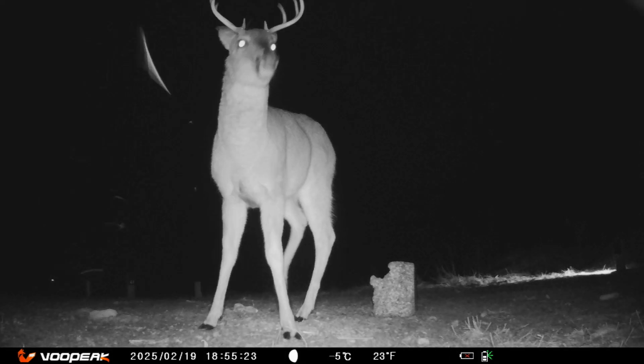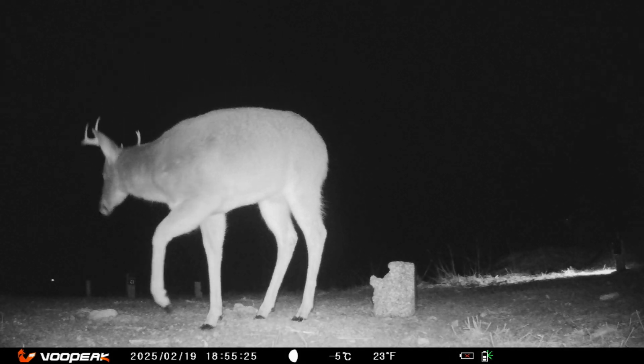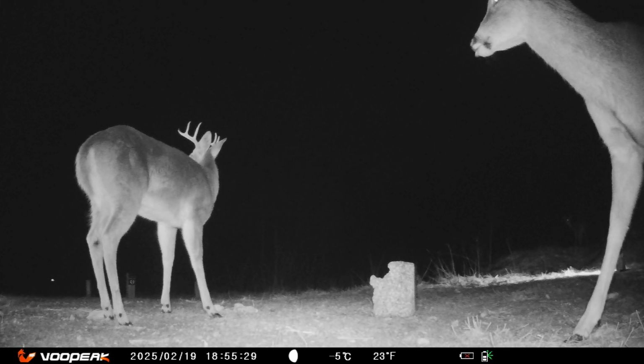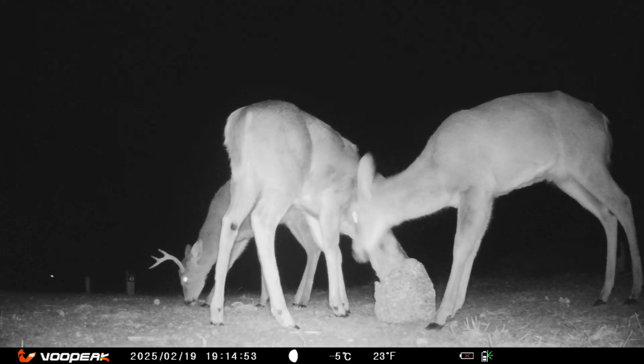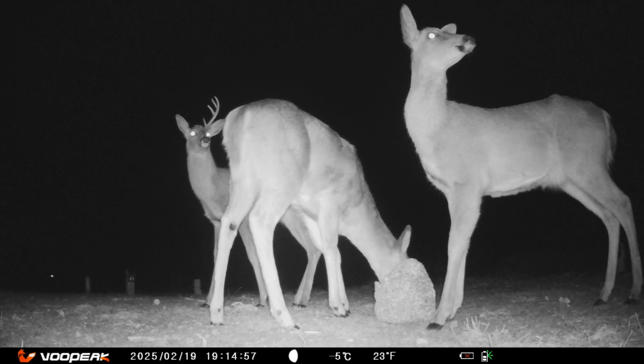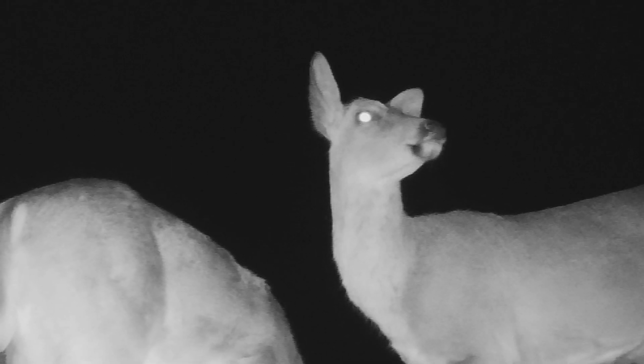This buck seems to have a nice rack, and he knows how to use it. A complete set of deer antlers is commonly referred to as a rack. This buck has a half rack. They have wide mouths and long lips and flexible tongues.